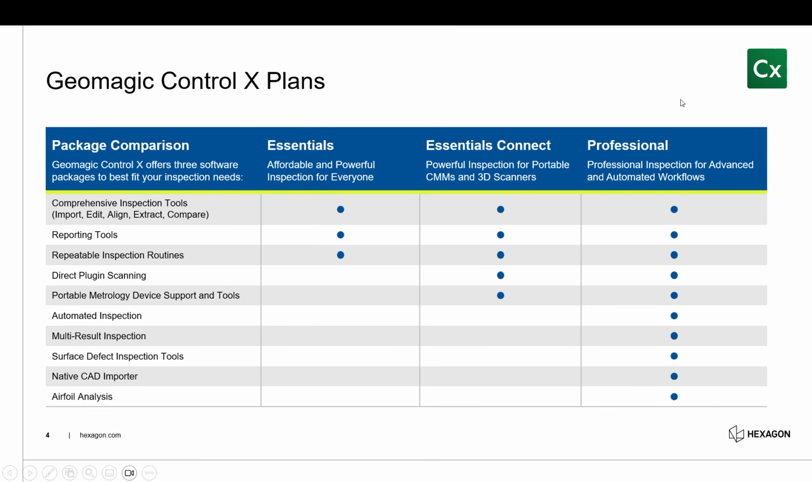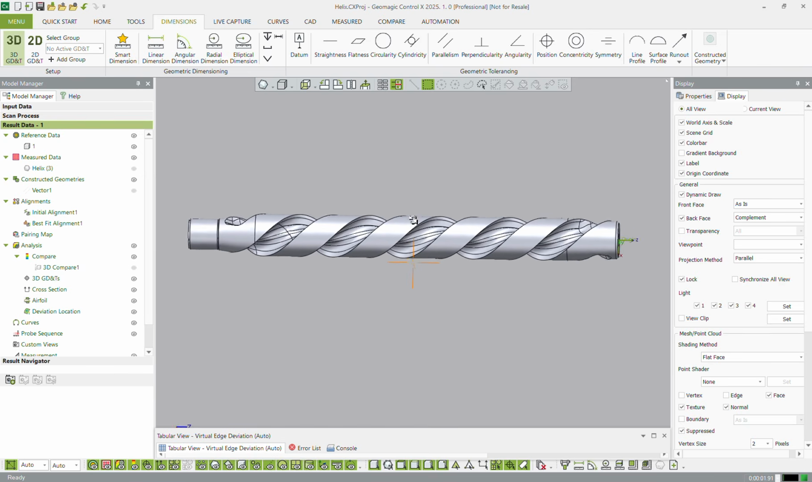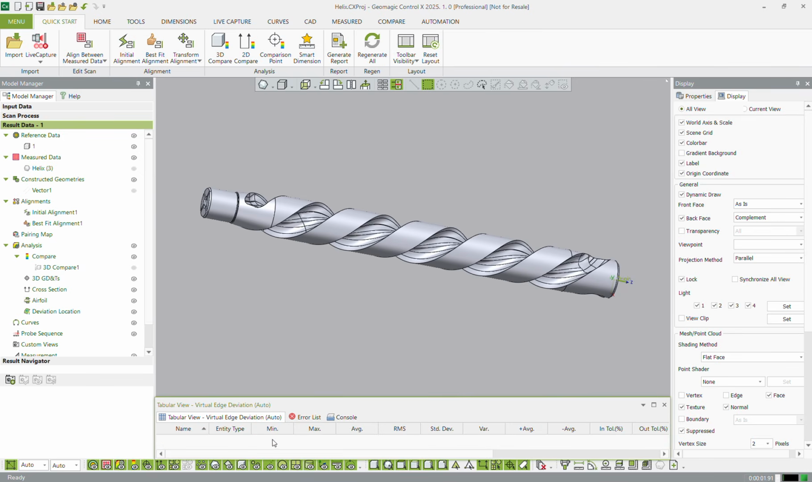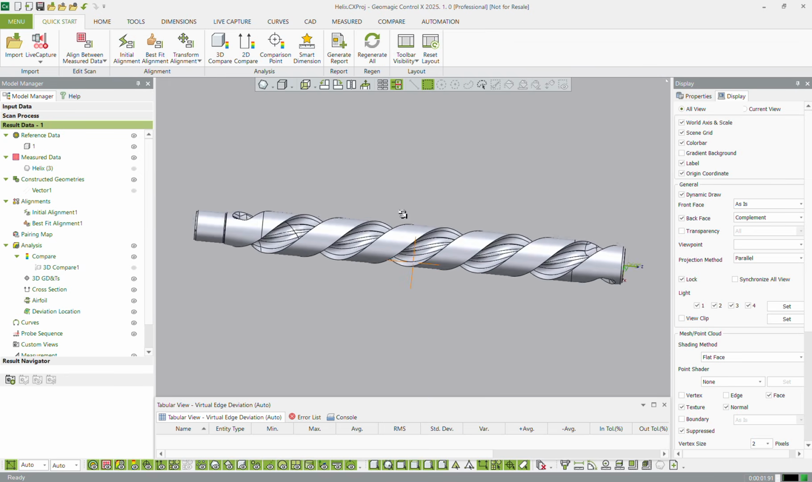Okay, so now we can move on to the main event and actually look at Control X. For many of you, you should be pretty familiar with what Control X looks like, but if you aren't, it is based on a Parasolid CAD kernel where we have these toolbars at the top, very similar to CAD. On the left-hand side, we have our feature tree. Essentially, it's our results data. And at the bottom, we have an error list or a table view that we can see the results that we take.